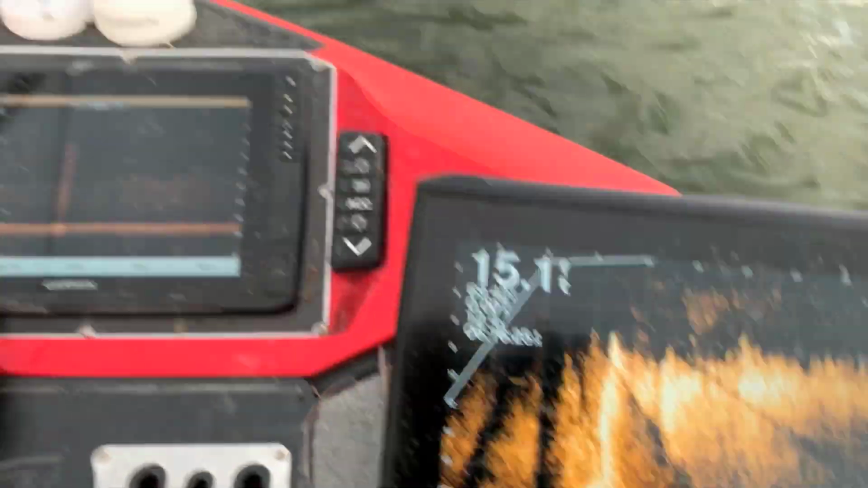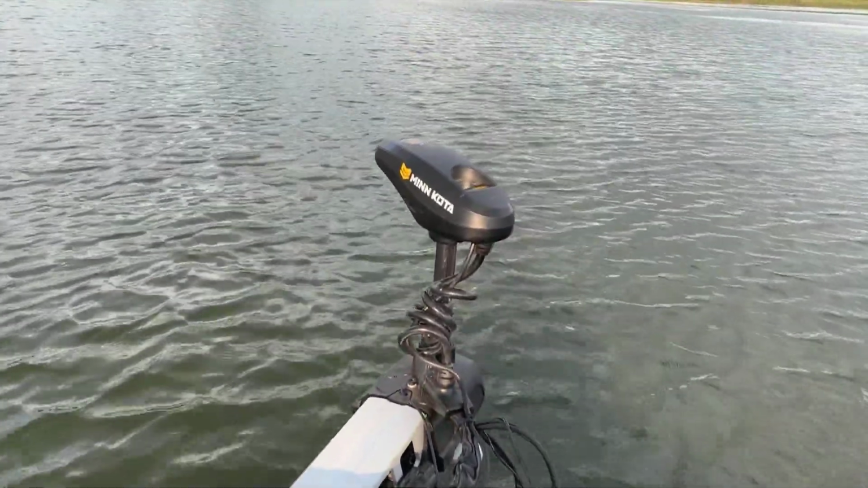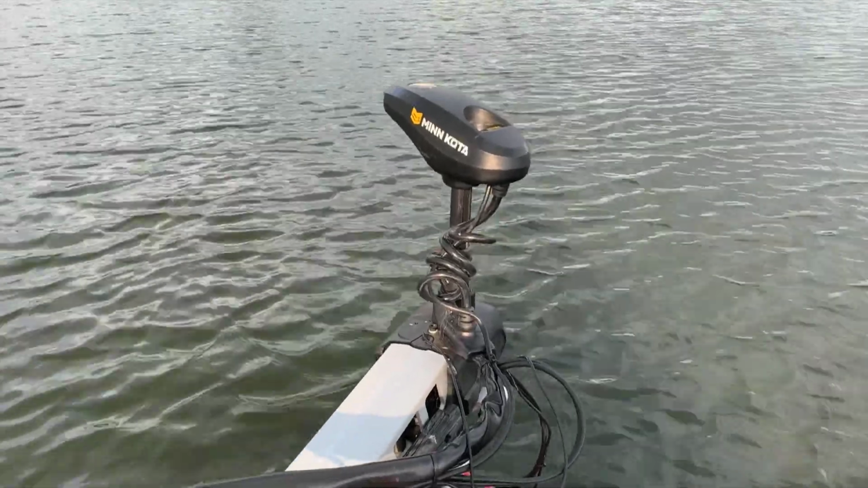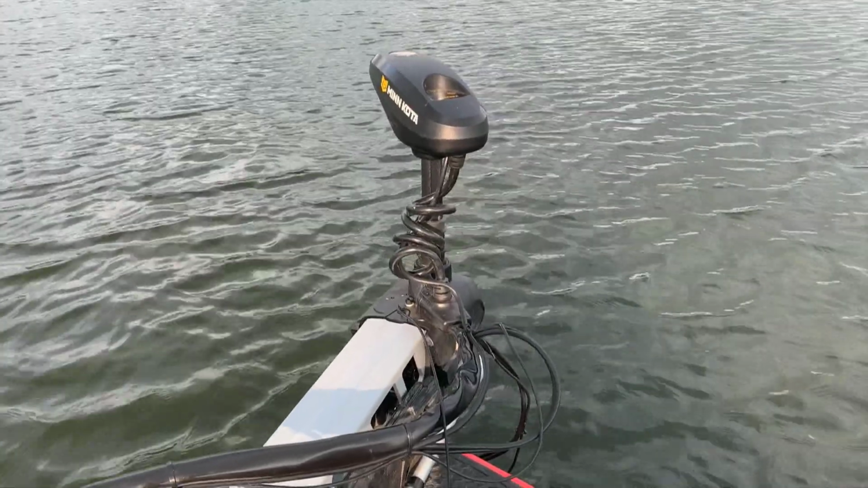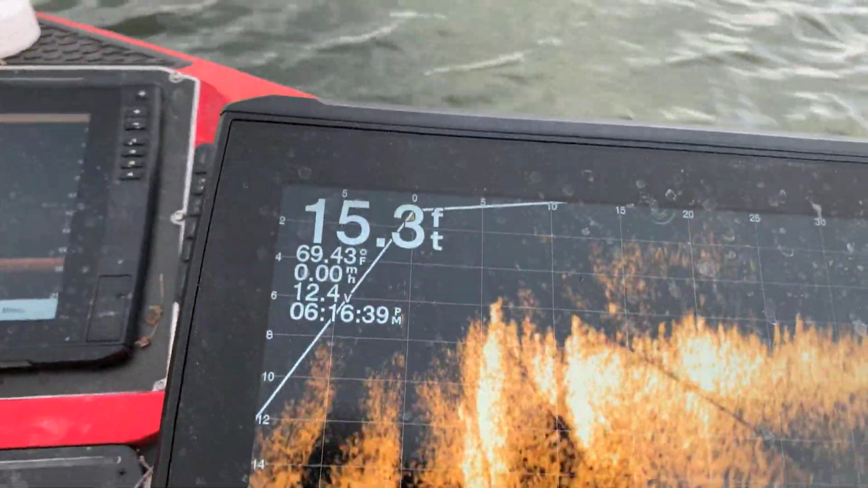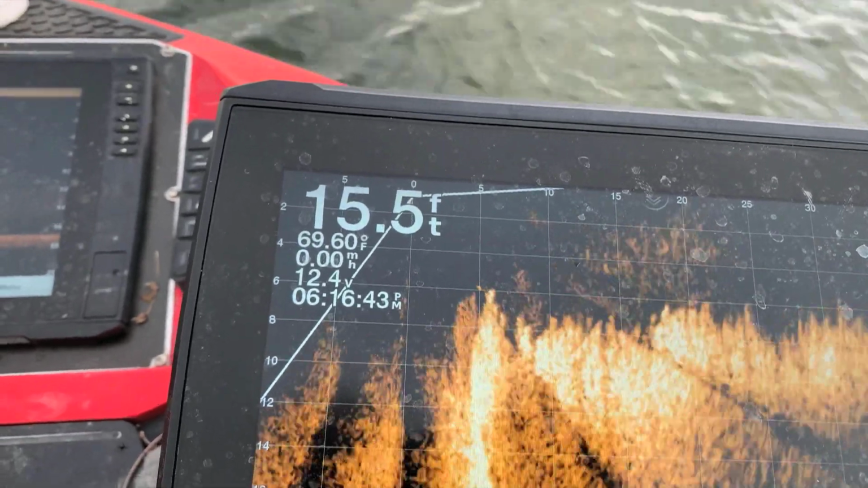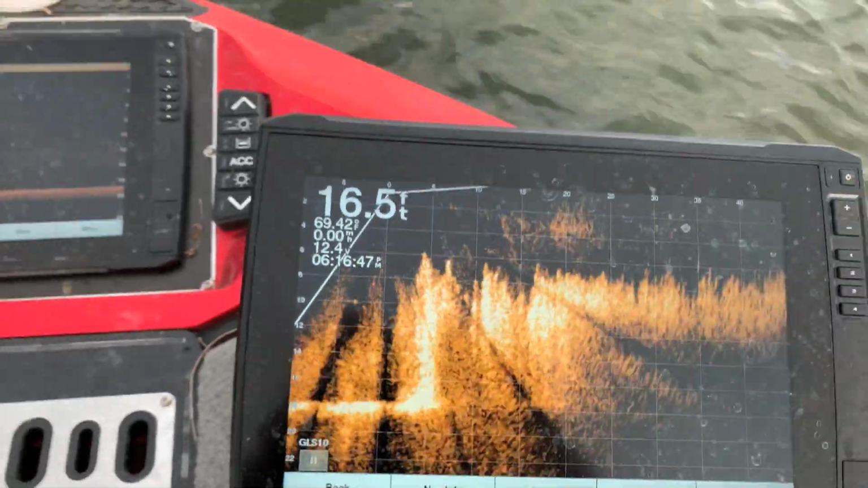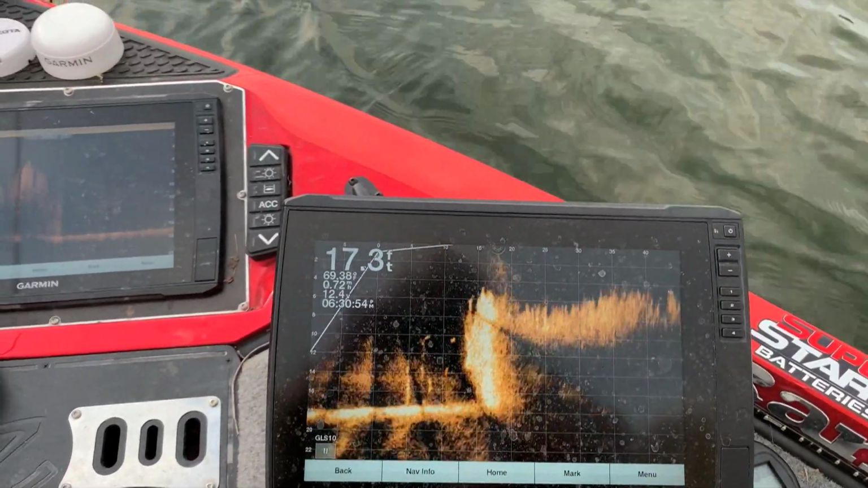The trolling motor head is moving around because it's on spot lock. See, it's moving on its own. It's sitting here in this one spot, so it's having to run quite a bit because the wind is blowing. As it moves around, it picks up. See, it moves just a little bit. These fish are just to the right of the head of that trolling motor right there. So that's where we ought to be fishing. There's a fish or two out here.